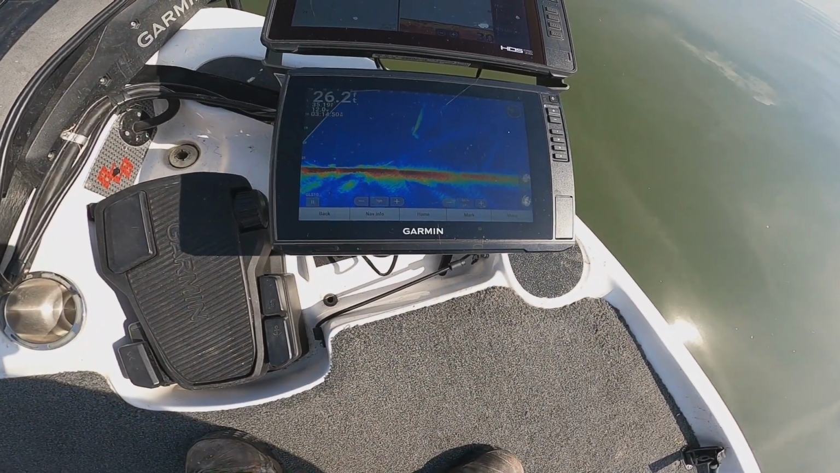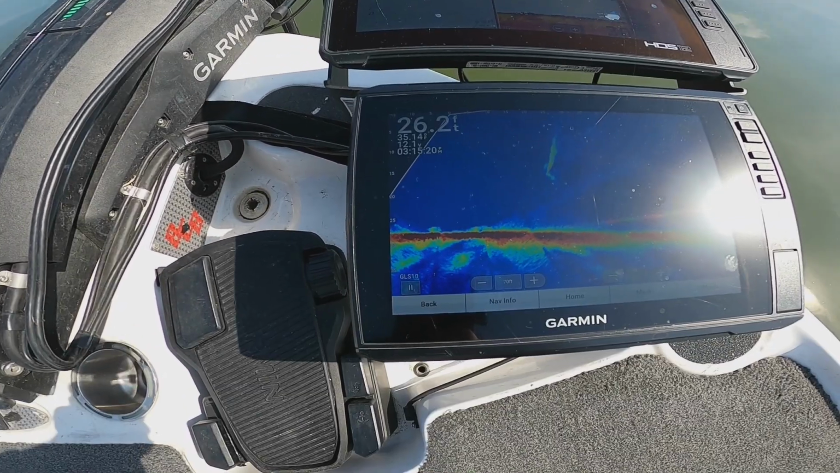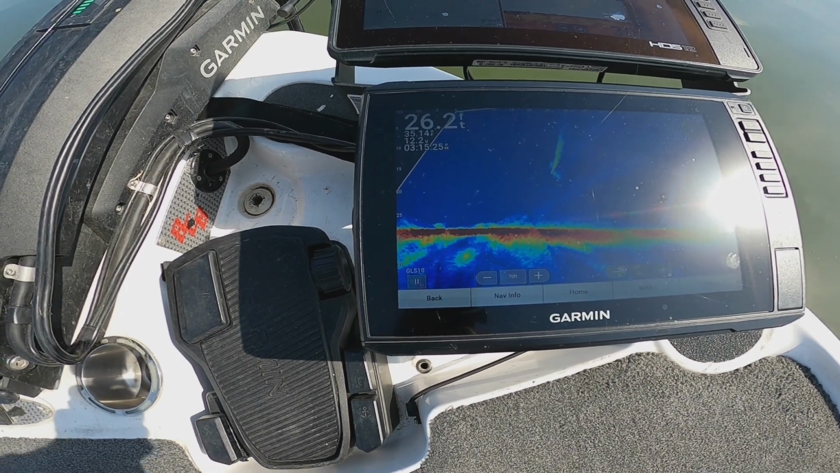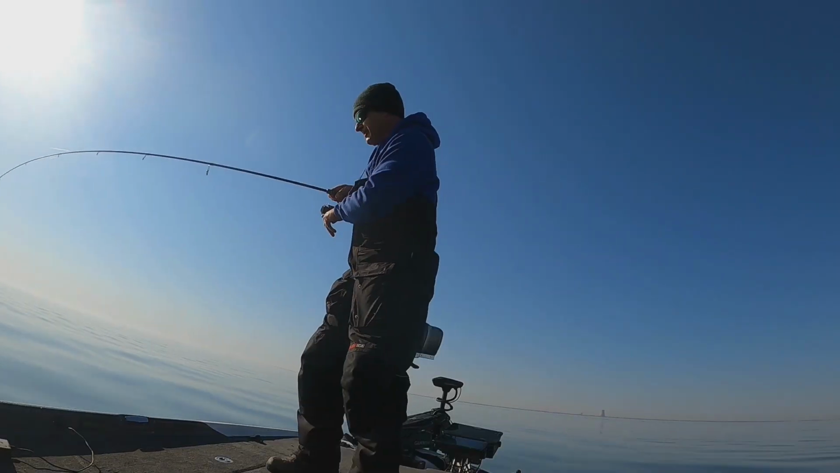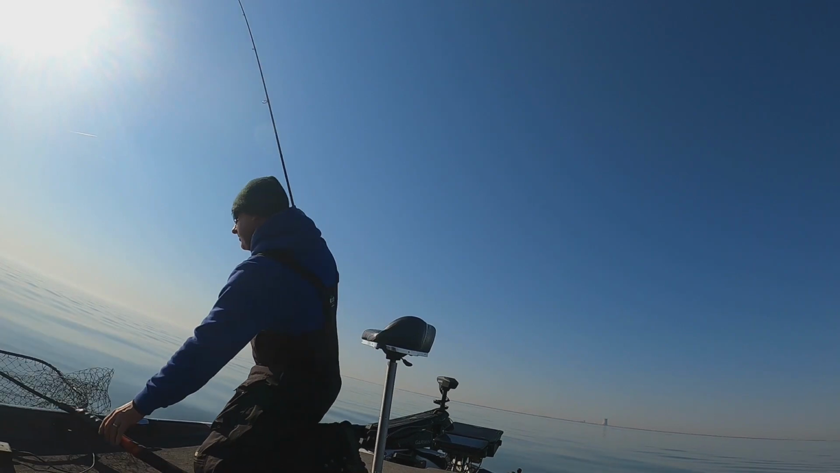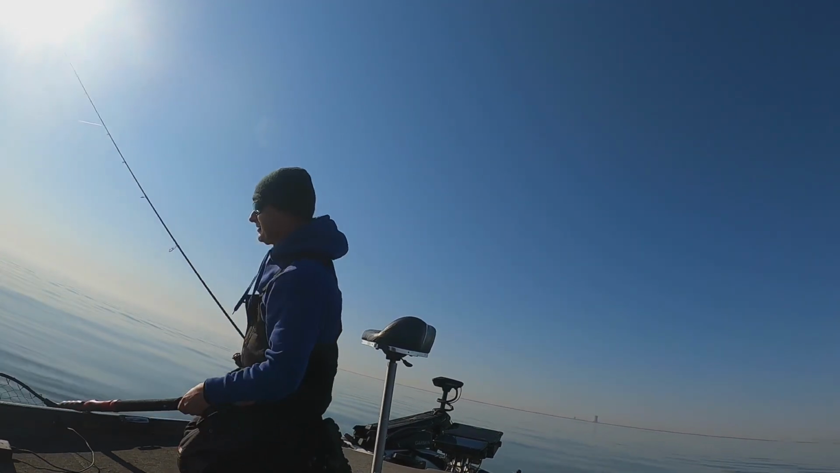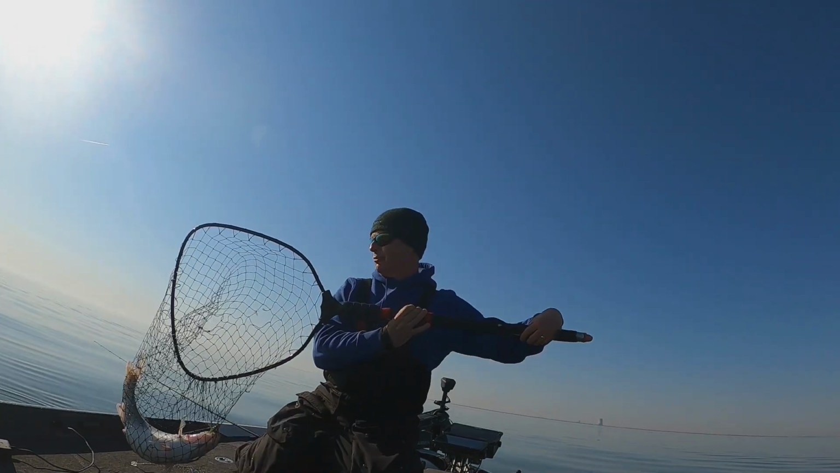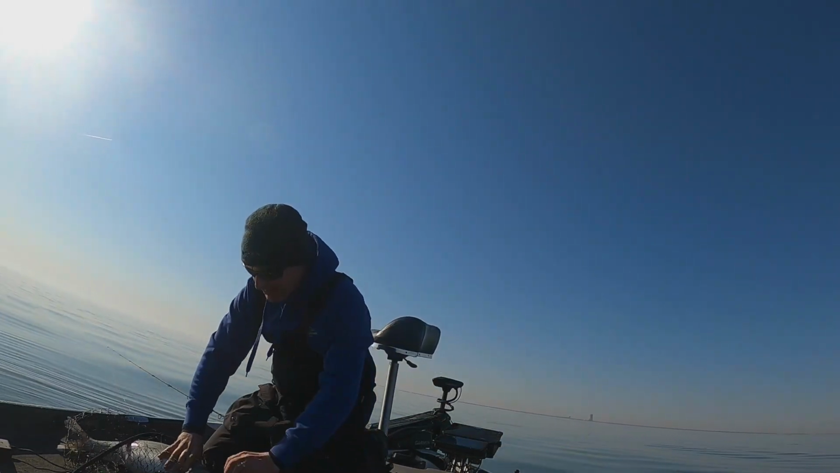Man, I don't know why there's so many here. Not really much on the bottom. See my Rapala. This one's got some butt to him. Oh, son. Oh, son. Ooh. I think that one will work, boys.